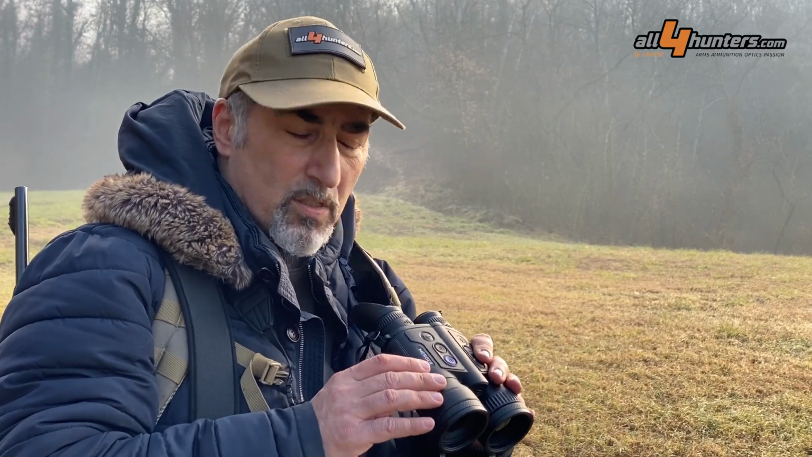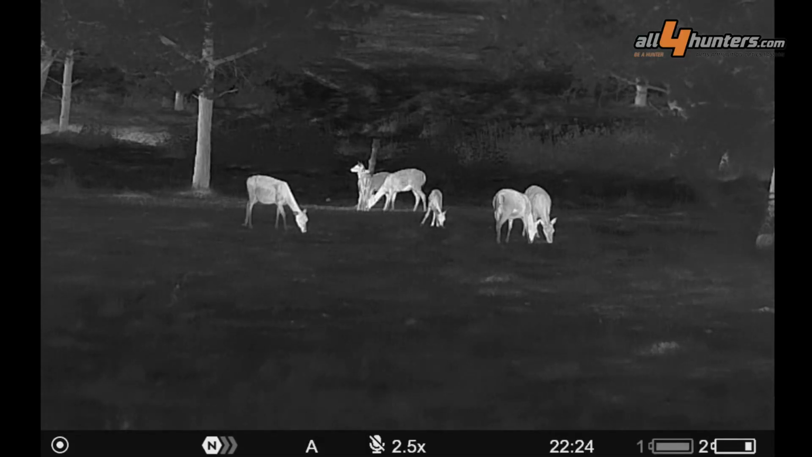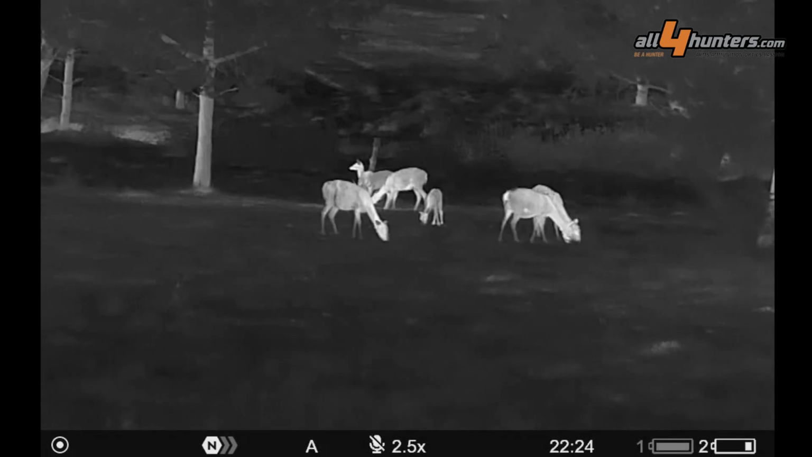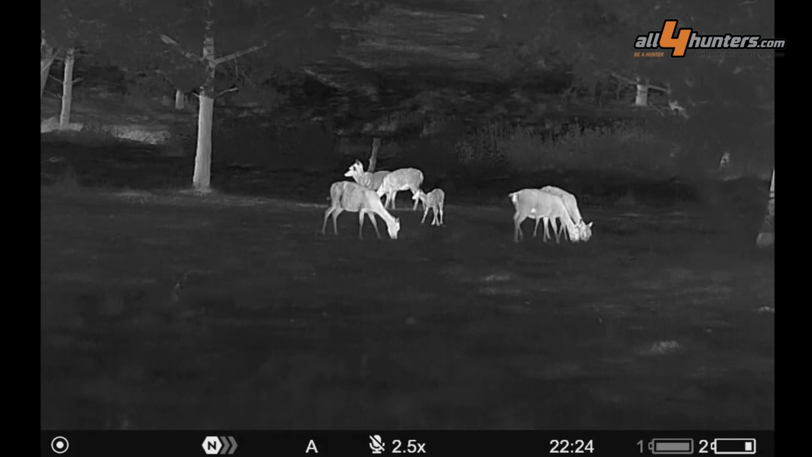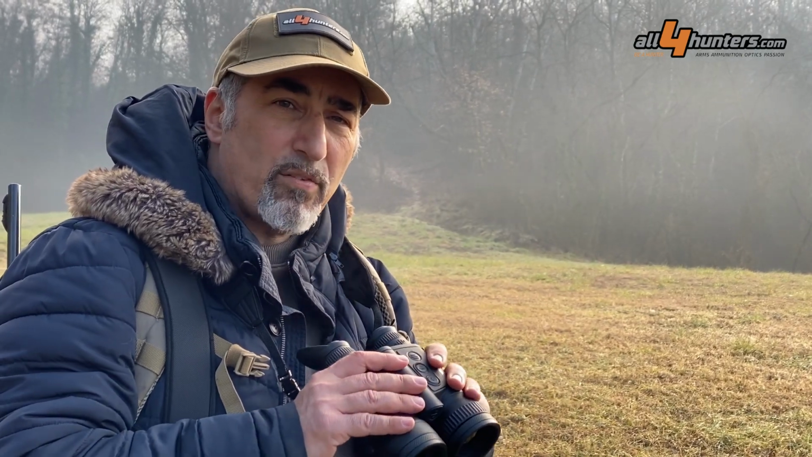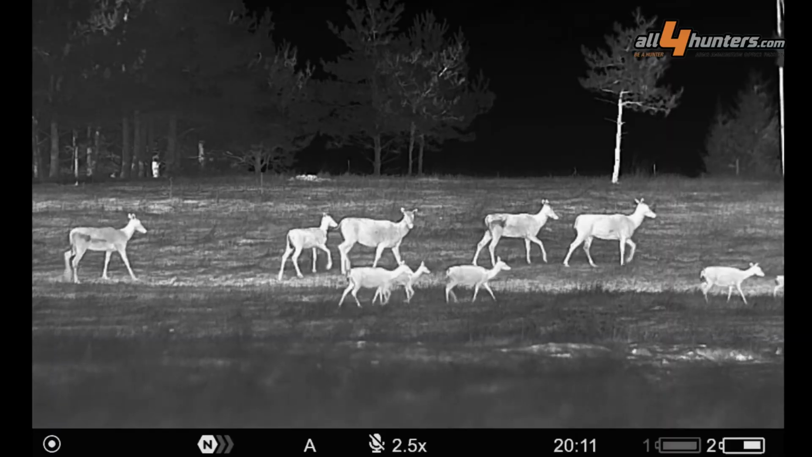Okay, the Merger lives up to its expectations. It's the highest performing thermal imaging binocular I've ever tested. This is also thanks to the 50mm 1.0 aperture, totally germanium objective lens, and the thermal imaging engine, which has a lot of filters and proprietary algorithms to increase micro detail and contrast of the images viewed through the OLED displays in the eyepieces.